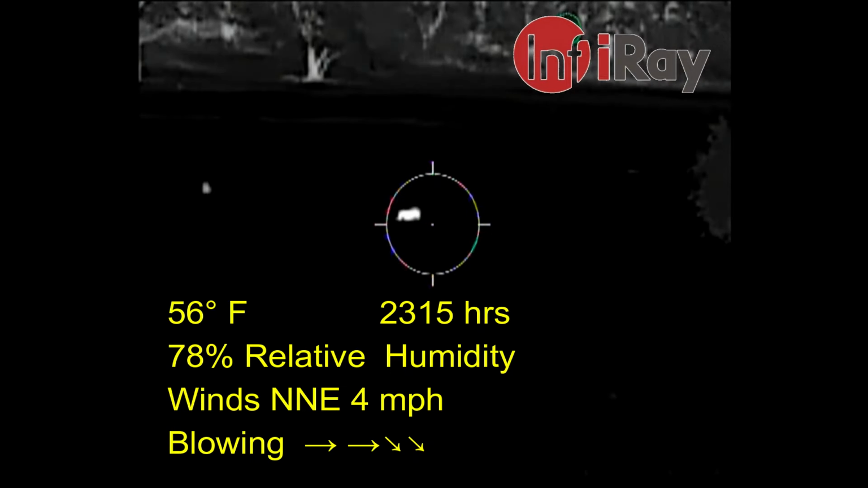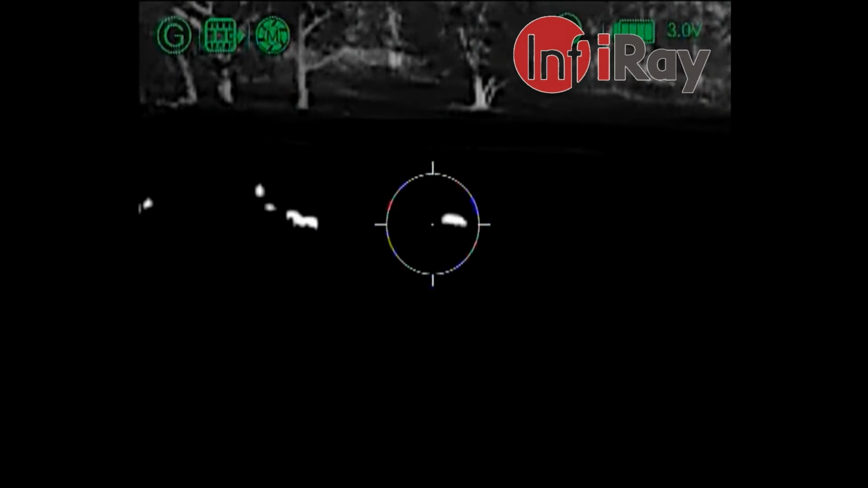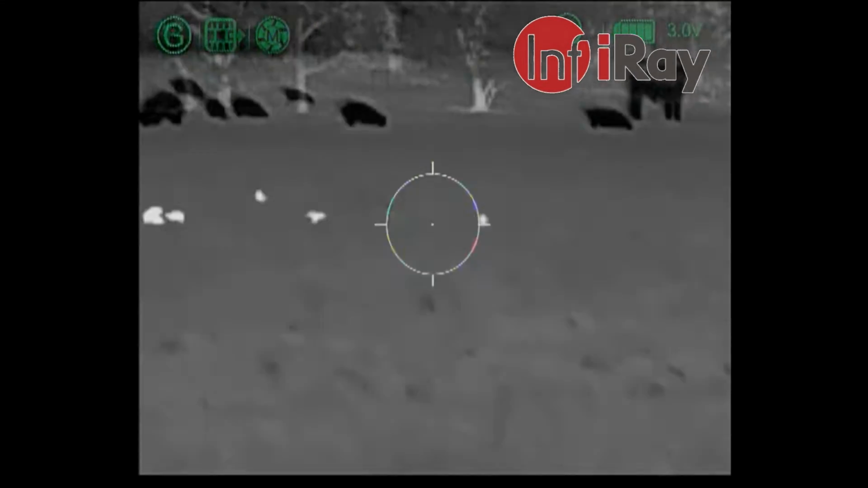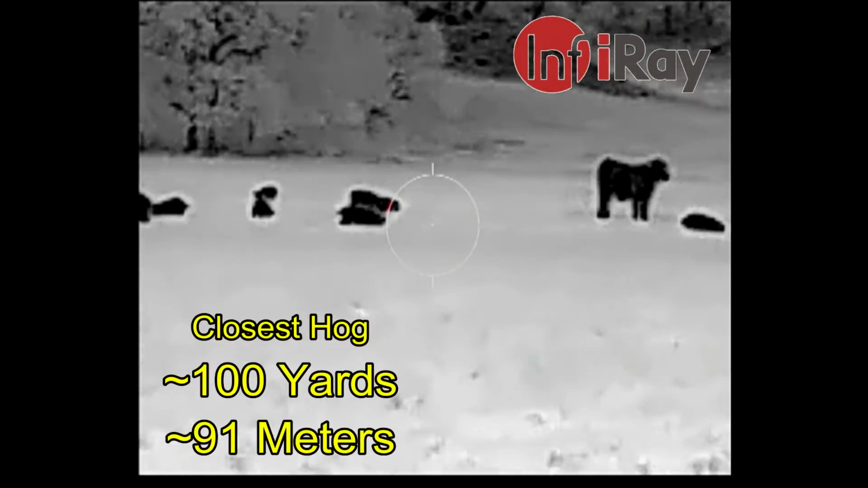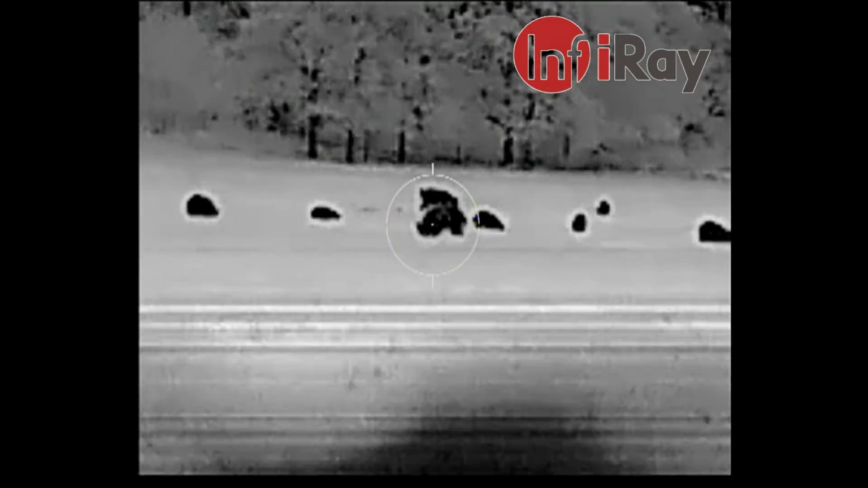Now, given the size of the hogs in the image, it looks like I could target these hogs from 200 yards away, but being the first time that I'm on hogs with this sight, I think I would like to get just a little bit closer. So here I've moved up to 100 yards or so, and I've zoomed in with 2x digital zoom.